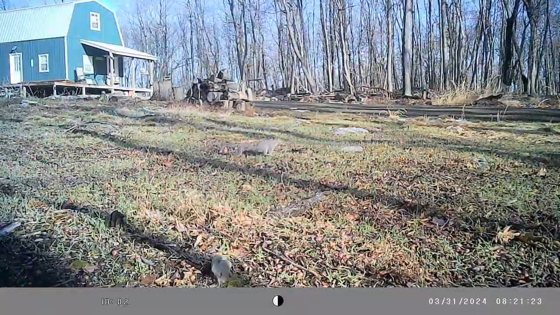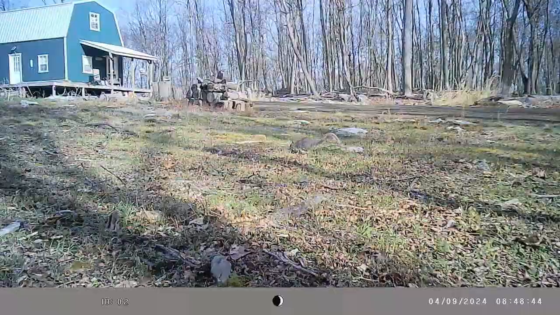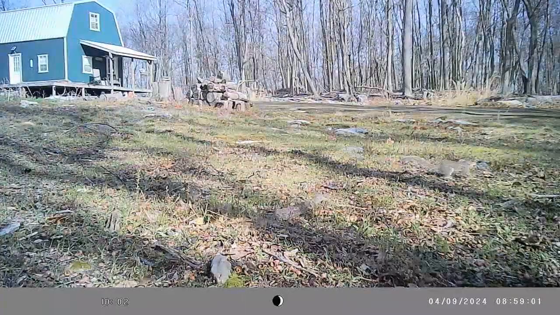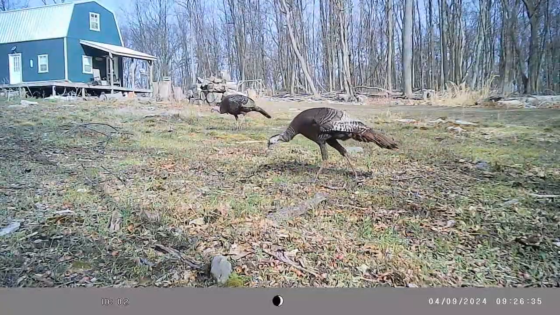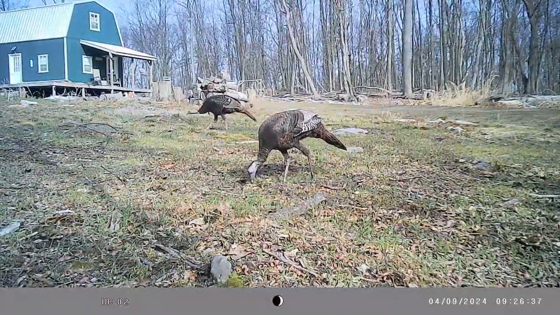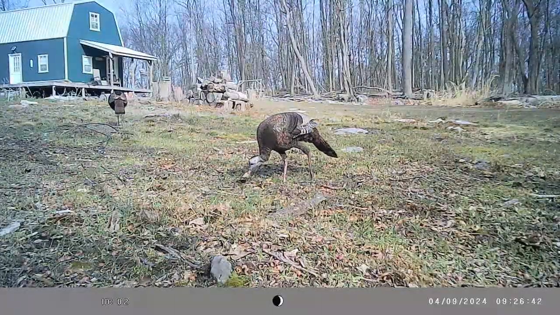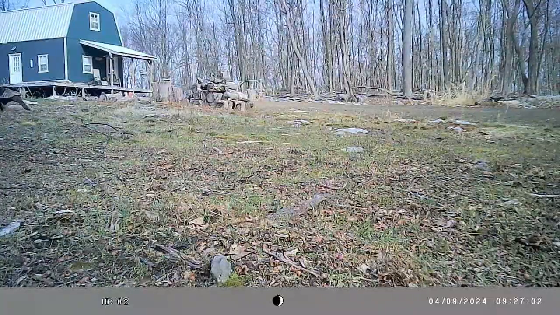The squirrel's back in here running around. And then the turkeys come back. And the head on that one looks like another hen, but it's got a little beard on it, which I do know we have some bearded hens up there.